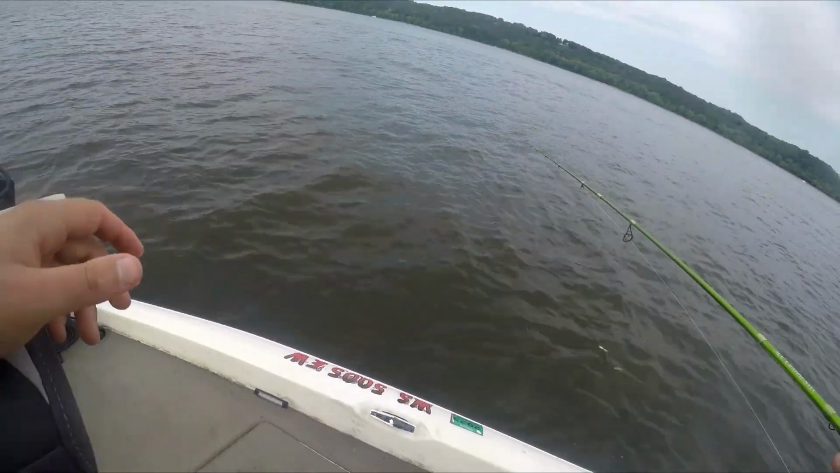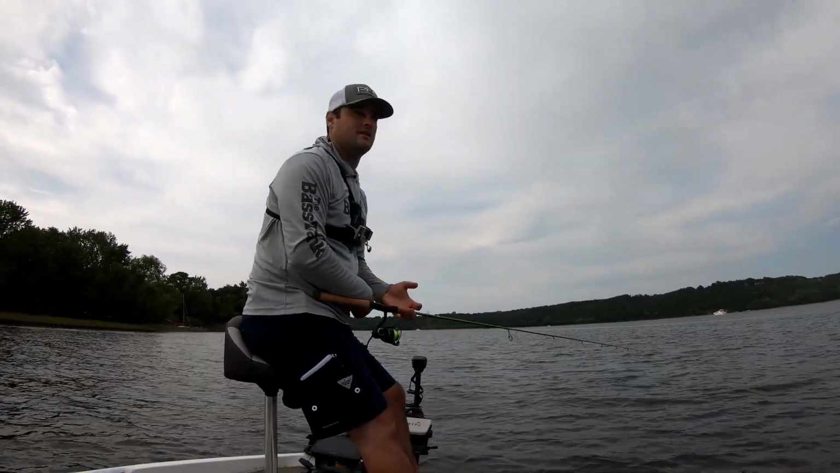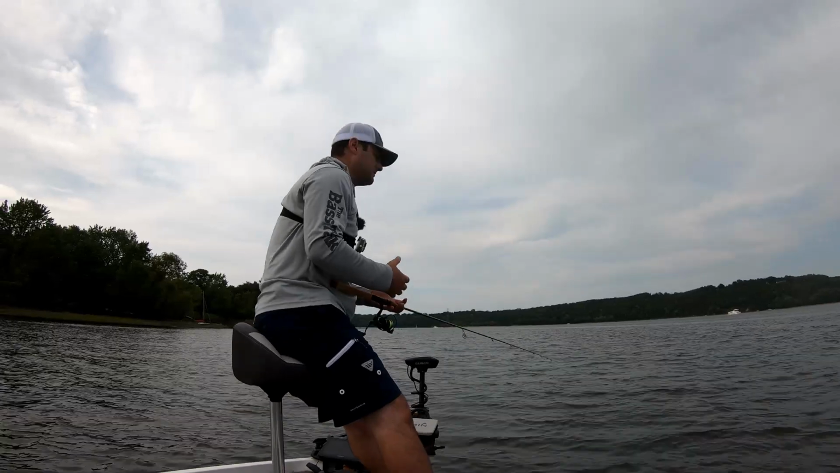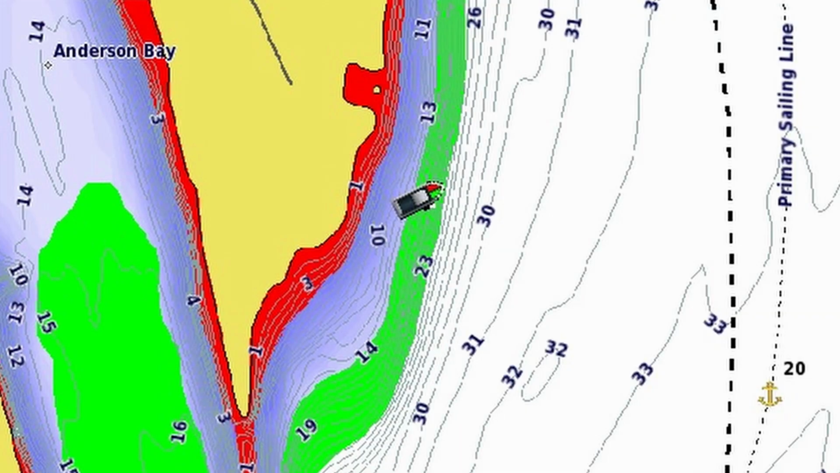I probably talked about this before, but during these late summer, early fall periods, typically what you want to look for are those sharper contour breaks that are just before a gradual contour break. Right now, this point comes out, and I'm on the outside turn of the point.